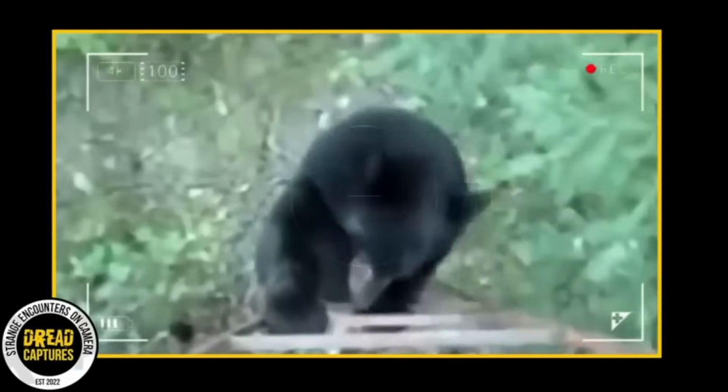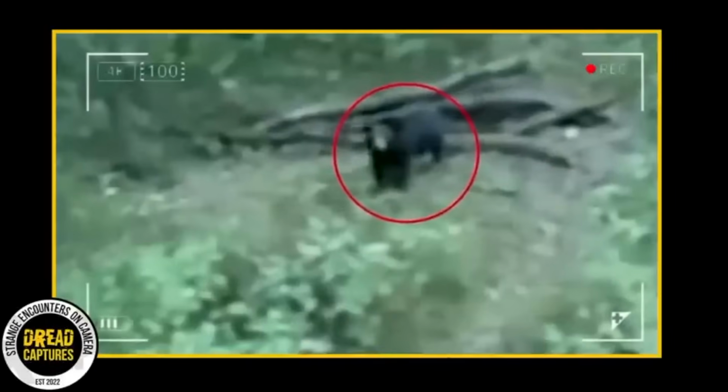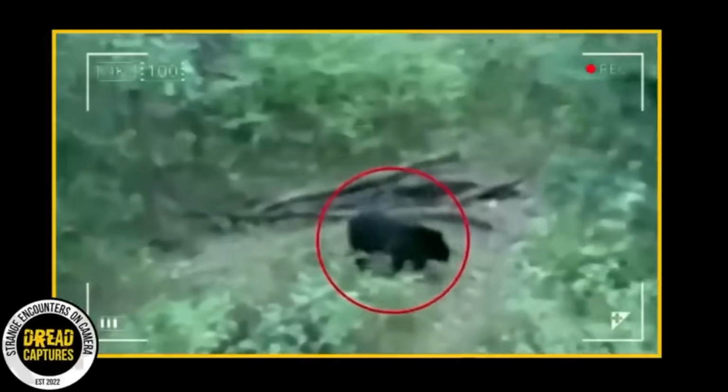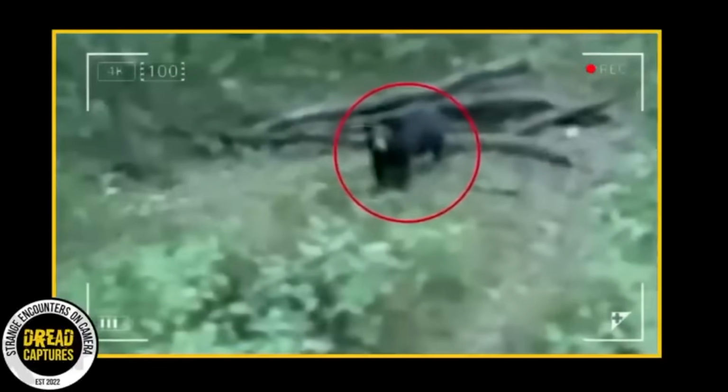The man lets him know he's there. The bear then backtracks and flees into the woods, leaving the man safe. This really is a good example of that saying, they're more afraid of us than we are of them. That bear just took off.